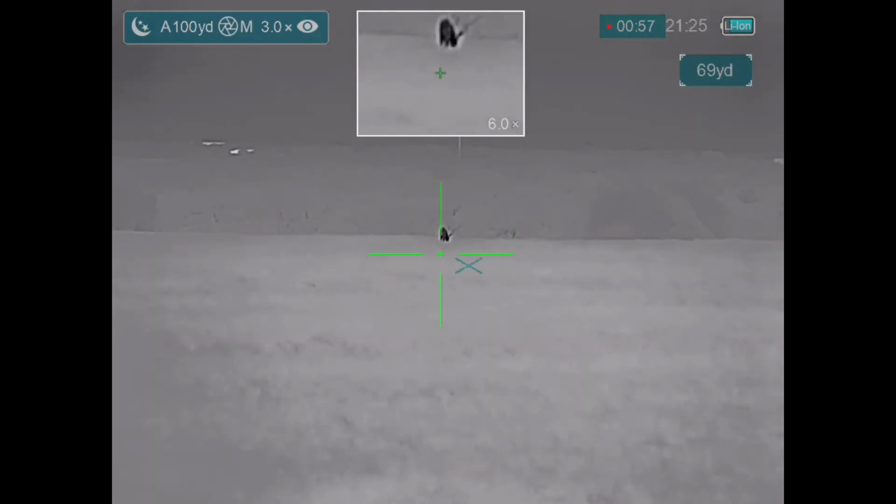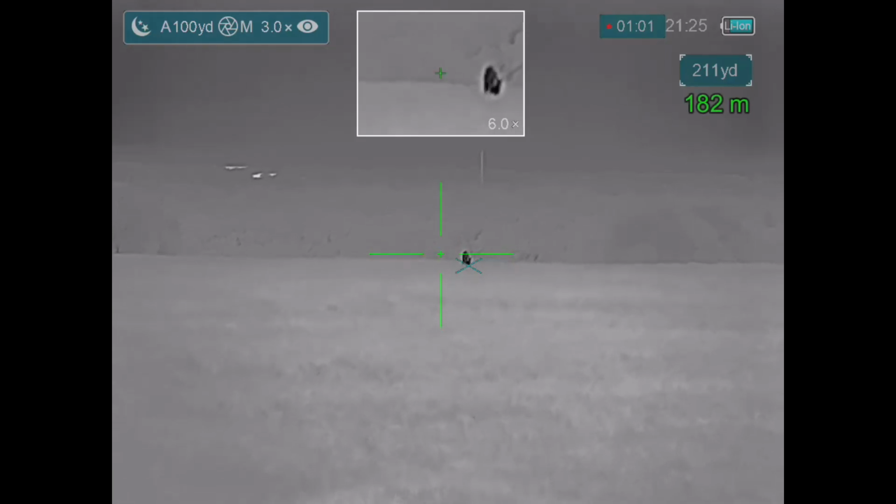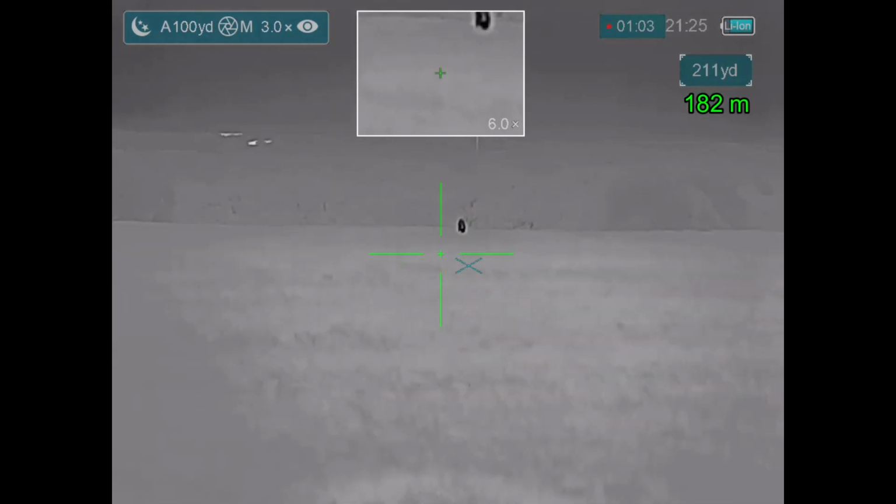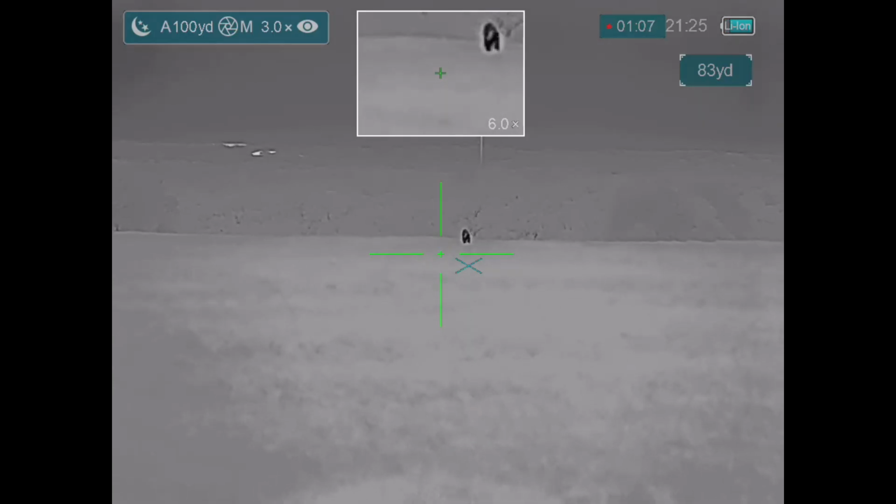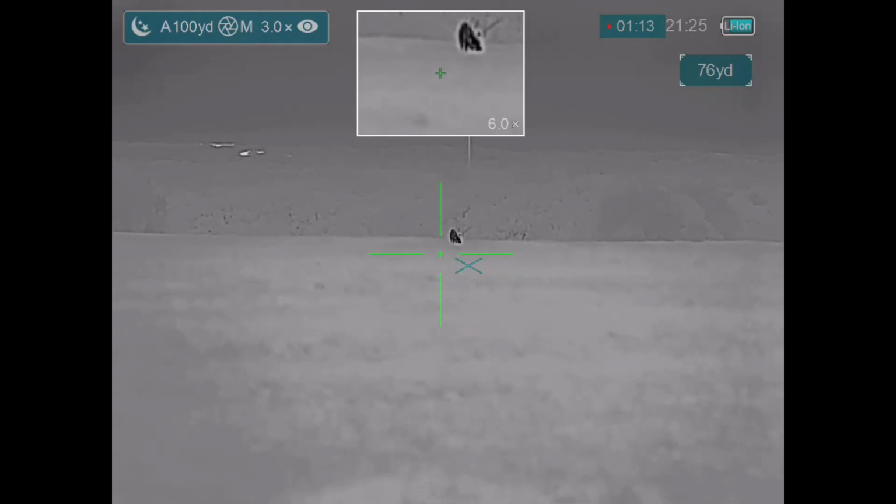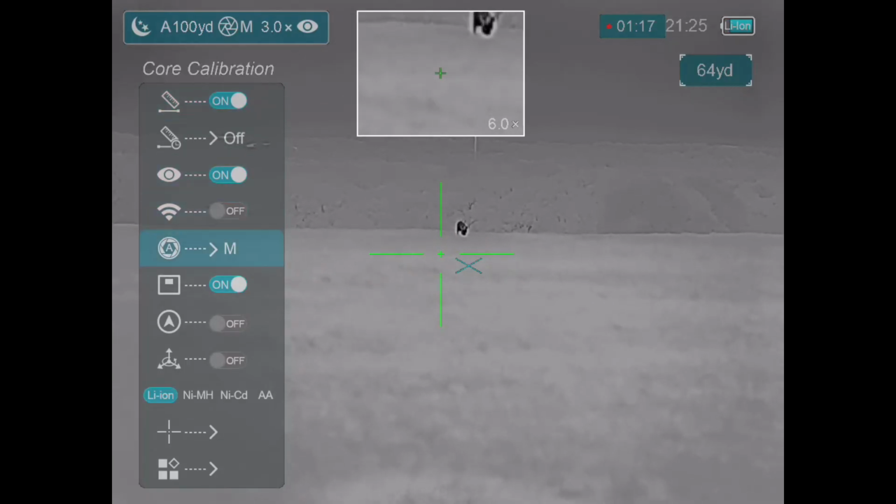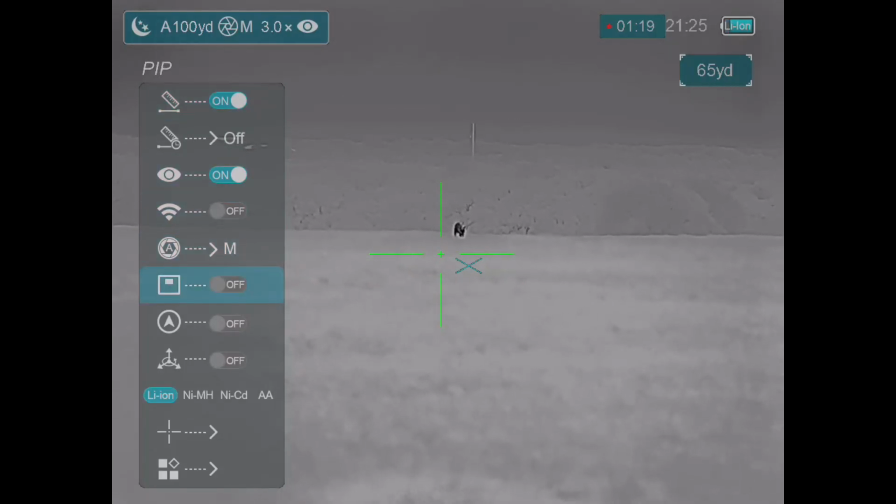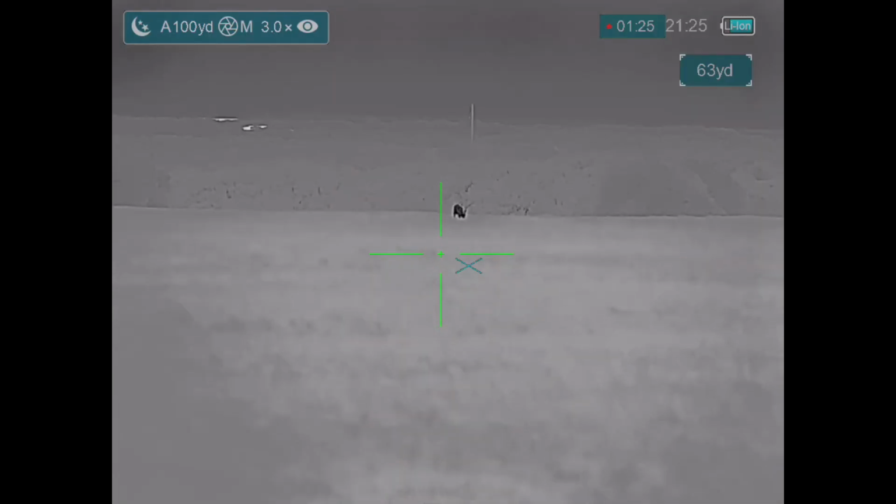Alright, I've moved up about 50 or 60 yards, and I'm ranging the hog. It's up there about 210 yards or so. So getting to within shooting distance, but I decide that I don't want to use the picture-in-picture feature. And so I'm going to go into the menu system and go down and turn off the picture-in-picture function. And boom, it's gone. I'm going to move up one more time.